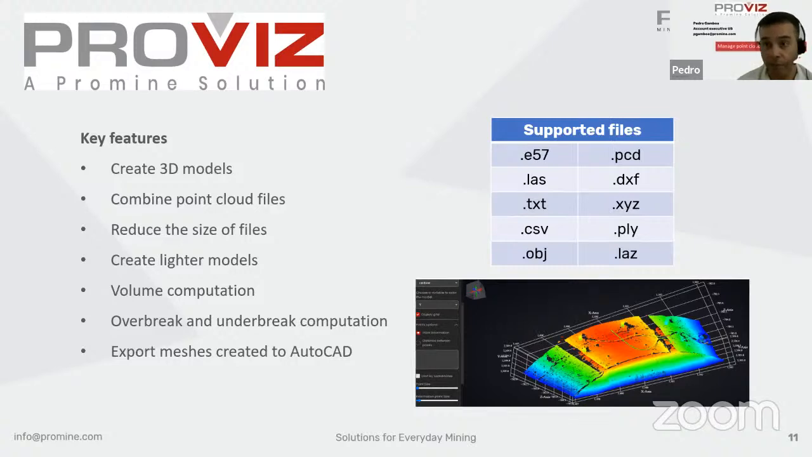Proviz may help by reducing the size of the file, making it more manageable on your PC. It creates lighter models. It computes volumes. It can also compute overbreak and underbreak, and it can export meshes to AutoCAD. Among the supported files, we have E57, .las, .txt, CSV files, among others.